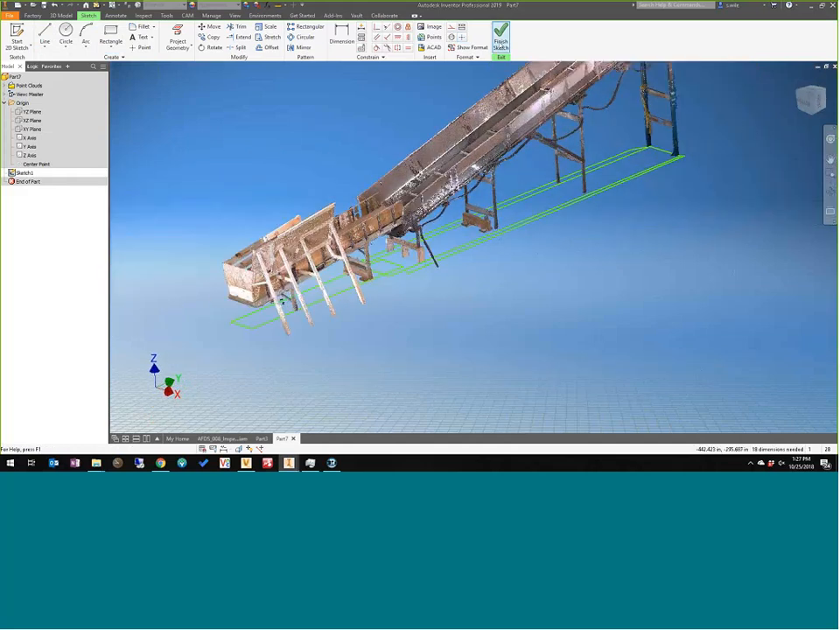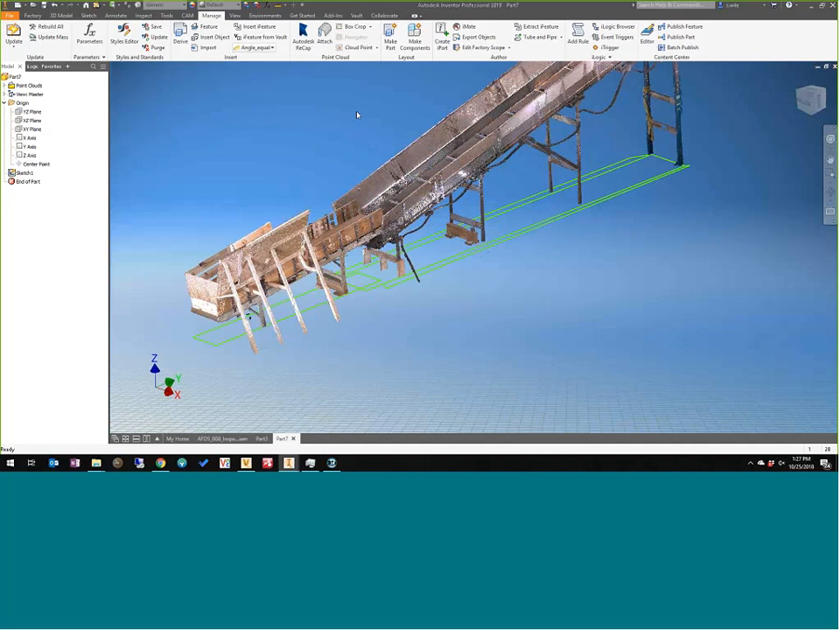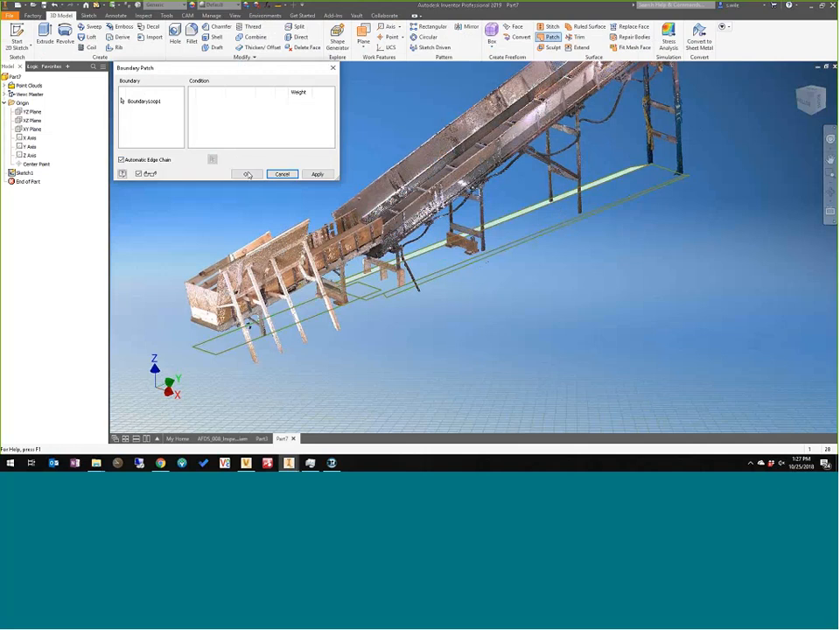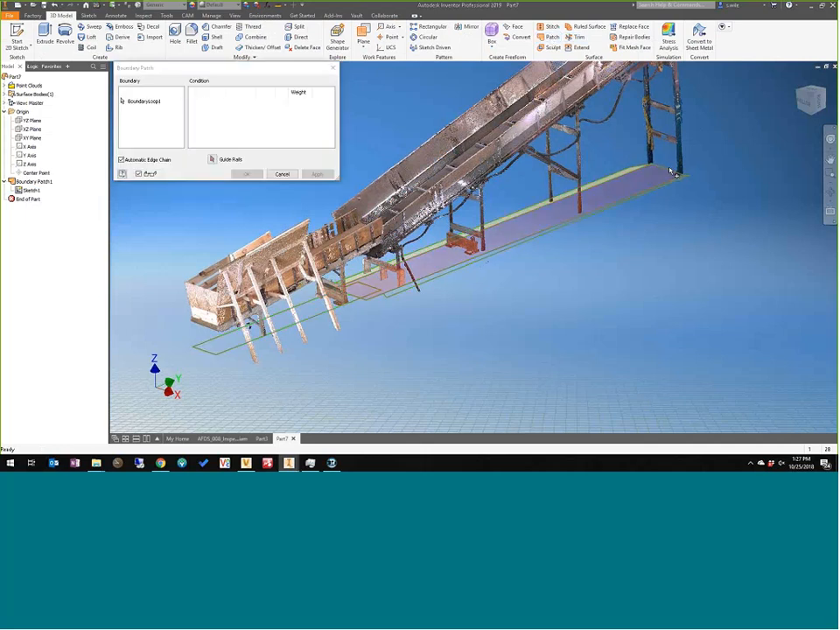So this will show in the drawing, but you'll have to go to the IPT, make the sketch visible, and then say include the sketch. And you have to do that for every place that it's listed. But if instead you just do a boundary patch of all of those profiles, these surfaces will come across.